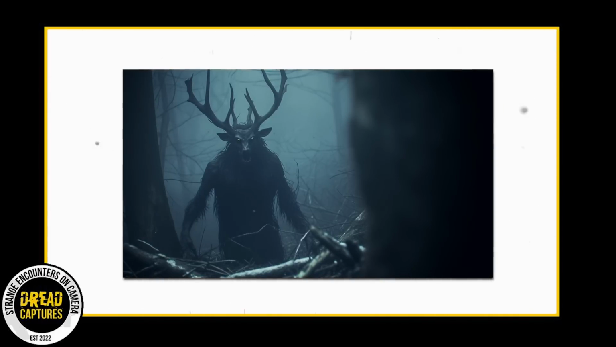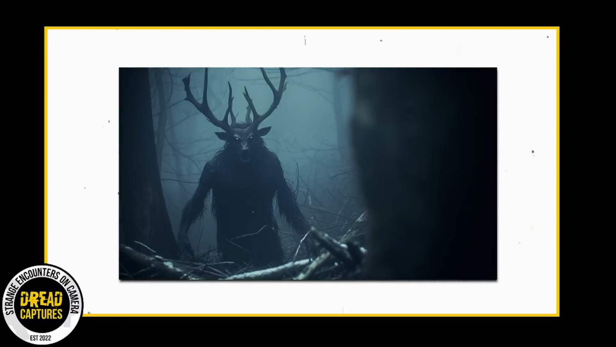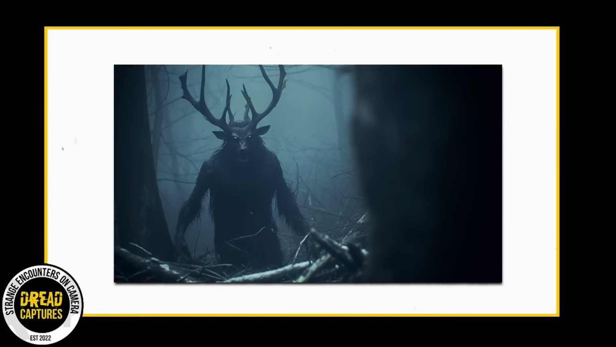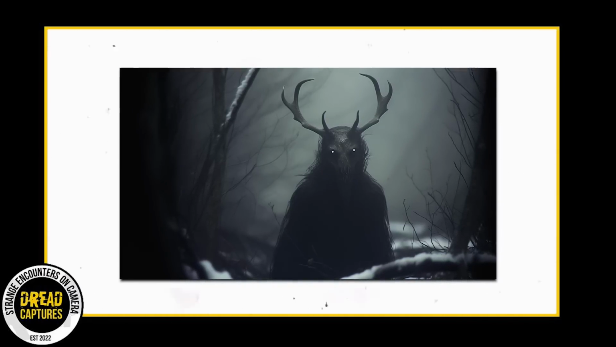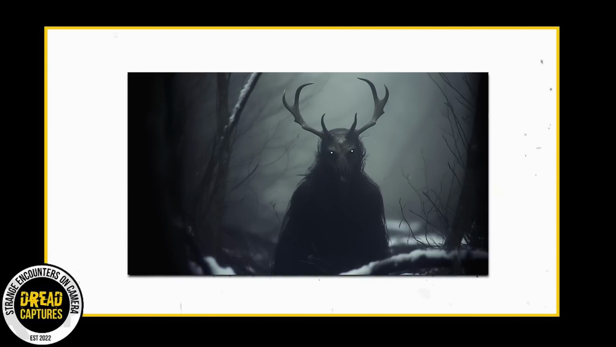Illuminated by the faint moonlight filtering through the trees was a creature like no other I've encountered before. It stood tall, a good 9 feet or so, towering over the deer it was seemingly feeding on. Its body was reminiscent of a deer's, with elongated legs that ended in hooves. But it wasn't the body that sent chills down my spine. It was the creature's face.